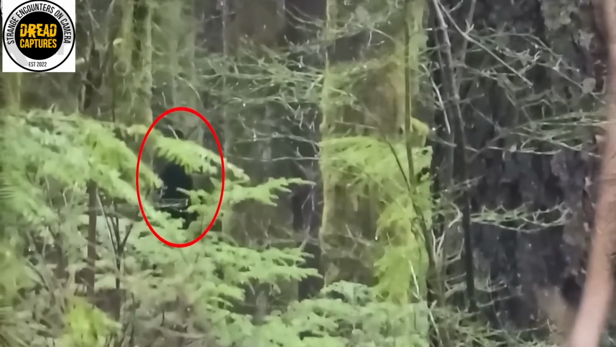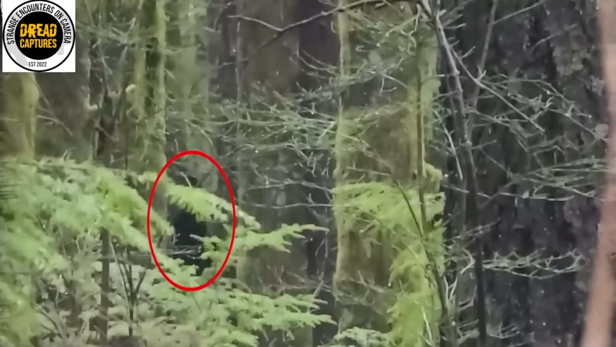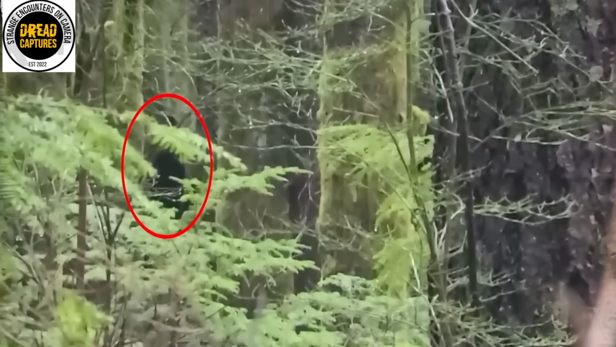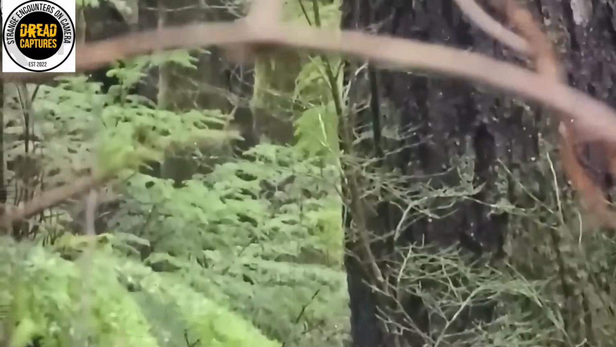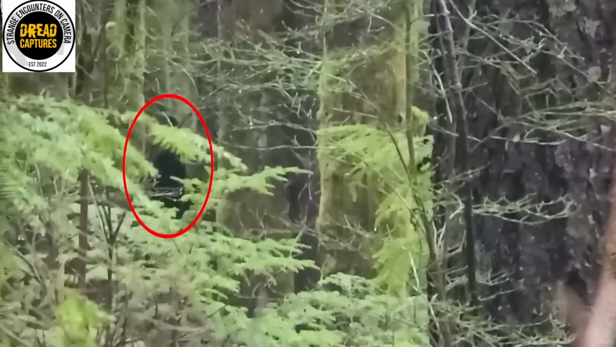Out in the distance, a massive black figure emerges, covered in thick dark fur and bearing a distinctly humanoid silhouette. At first, the hiker thinks it might just be a weirdly shaped tree trunk, but that illusion is shattered the moment the creature moves. You can even hear a branch snap as the hiker's camera starts shaking. Panic has instantly set in.